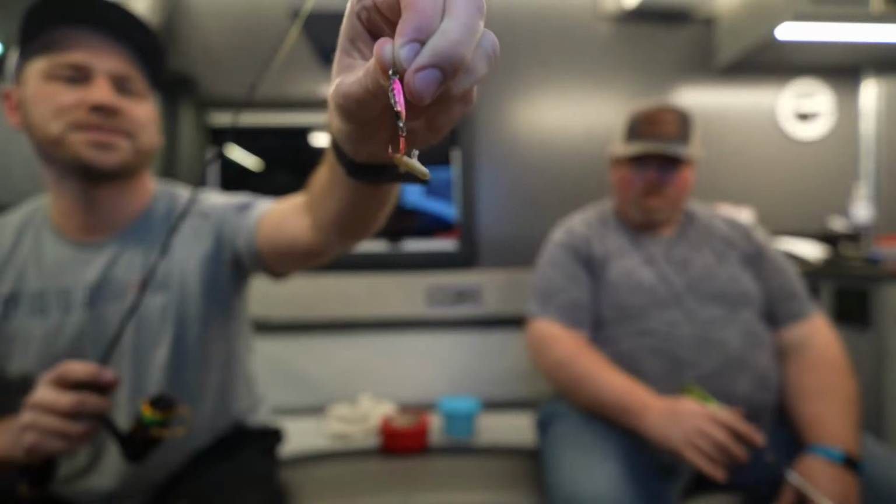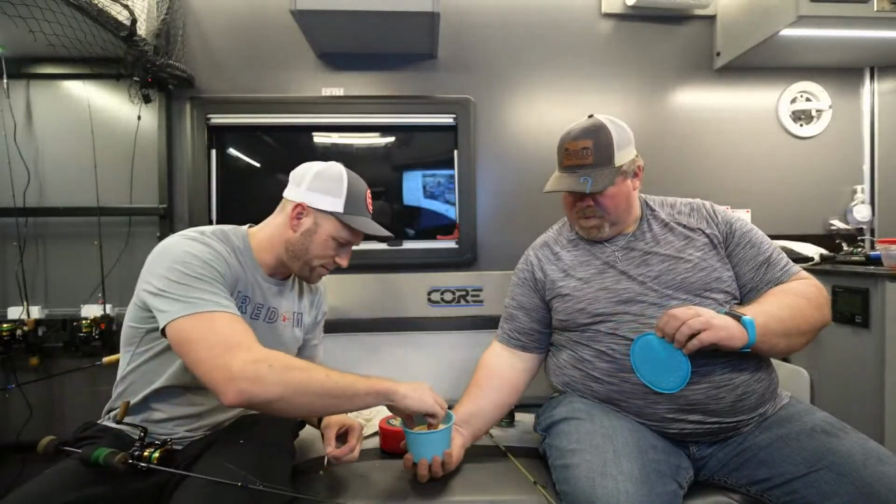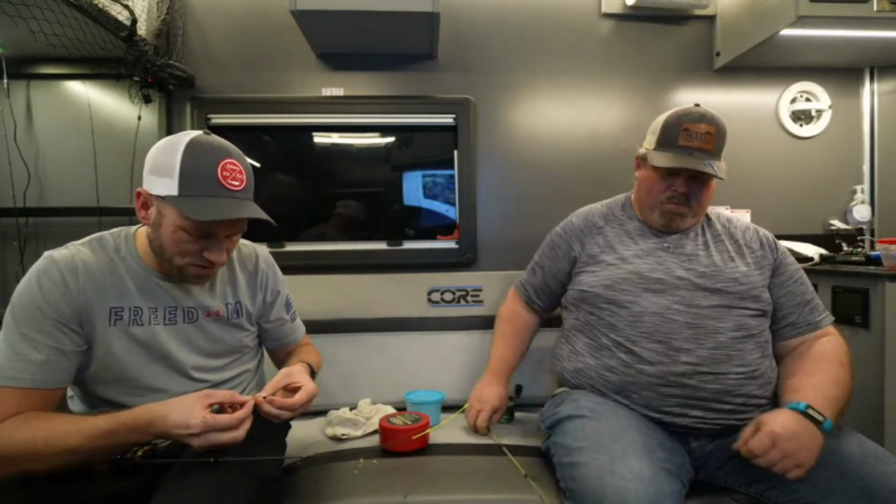I'm going to get a couple more waxies on it. I had 3 tipped on it. This is the smallest size that they have. I'll throw a couple. Oh, thanks, man. Throw a couple waxies on. Perfect, thank you. I'll glow it up, and you'll see what it looks like when it's glowed up.